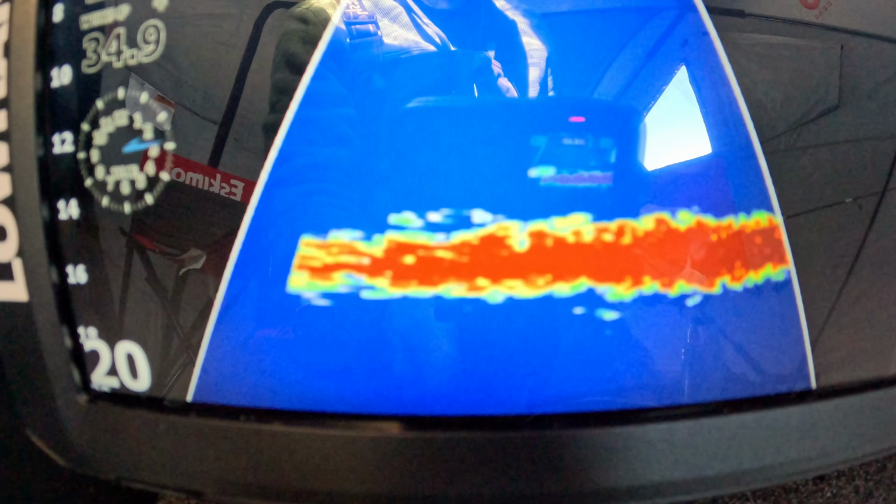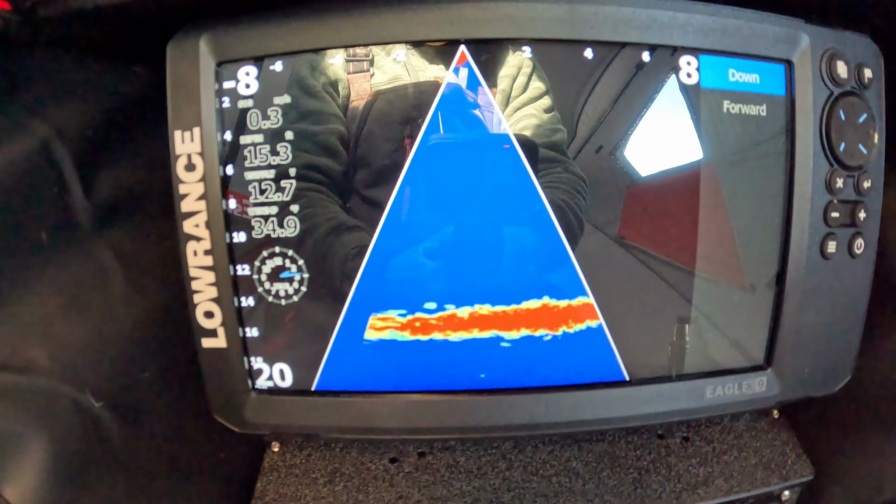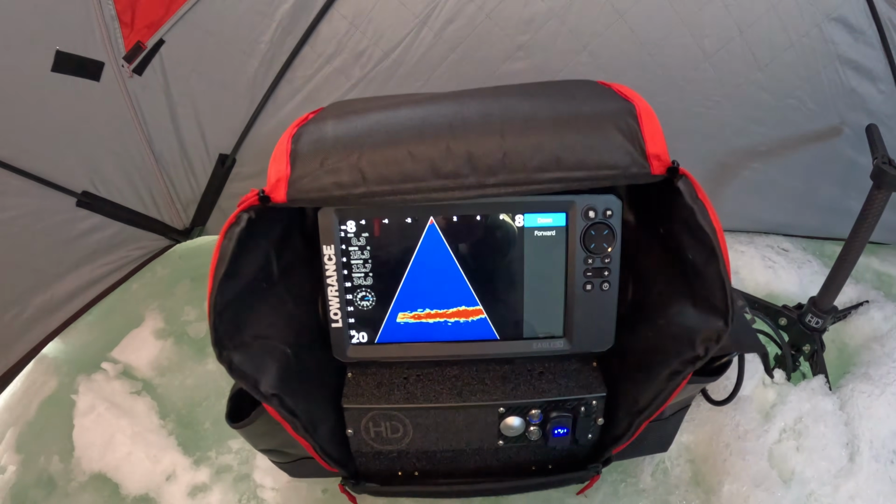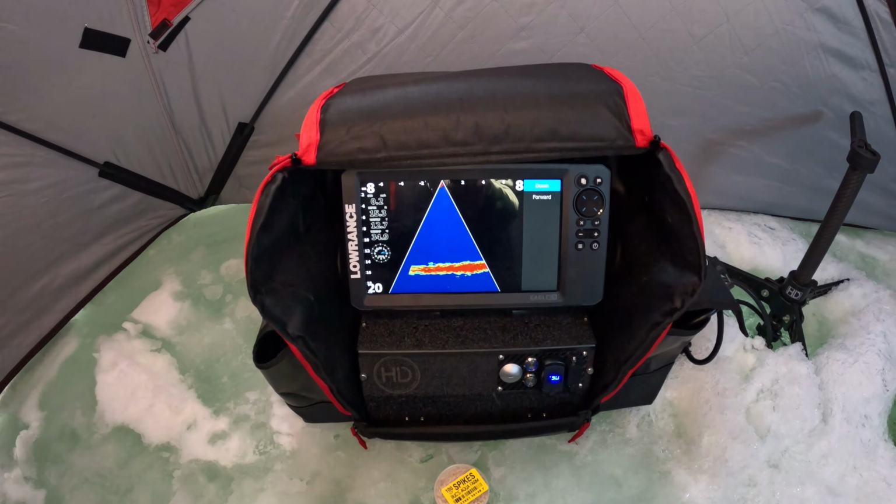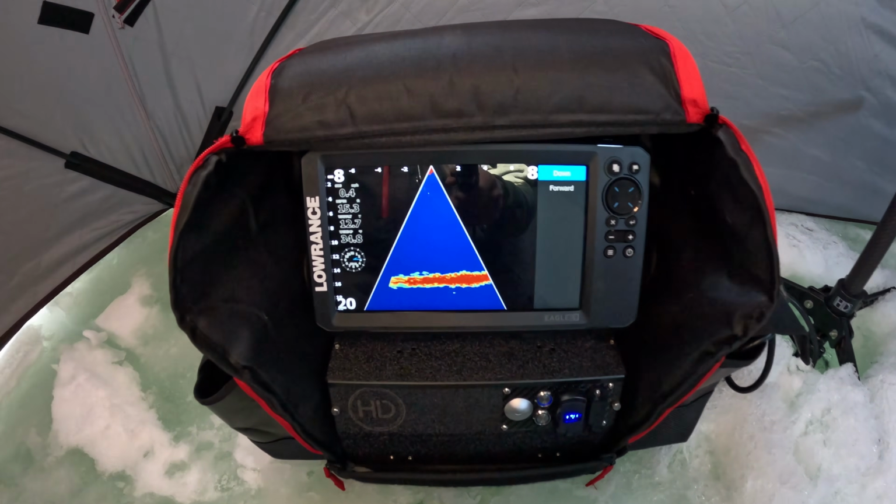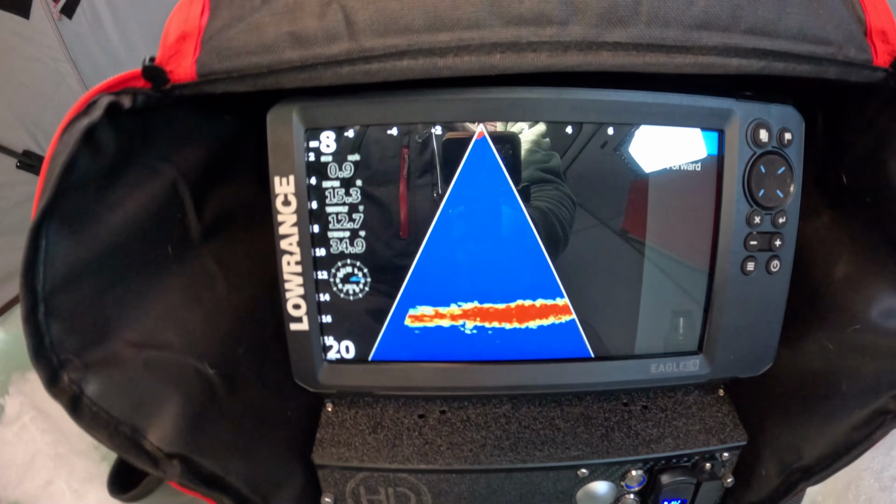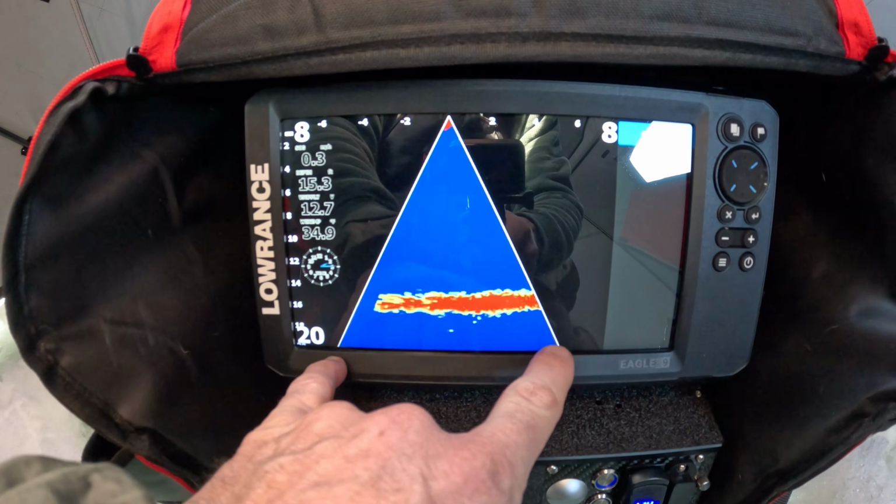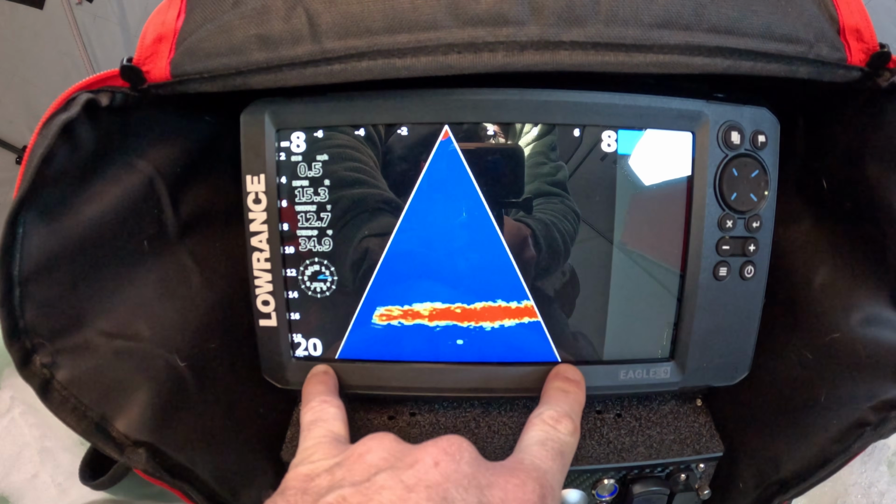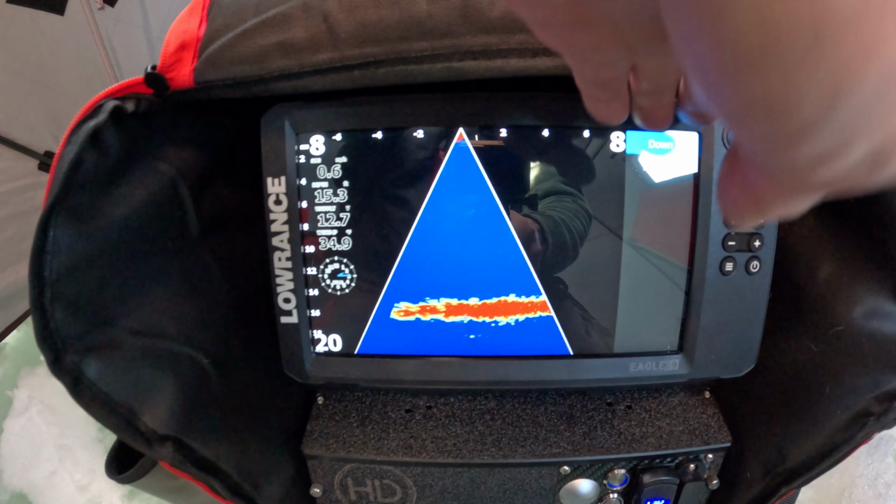But yeah, it's awesome. My main goal with it was to be lightweight, and I didn't want to spend $3,000. So this one, I think about 1,400 bucks all in, which is pretty good considering. The one disadvantage of this versus like the Lowrance, like the AT2, the Active Target 2, is this only has about a 10-foot width. So the beam's a little bit narrow, but still works good.